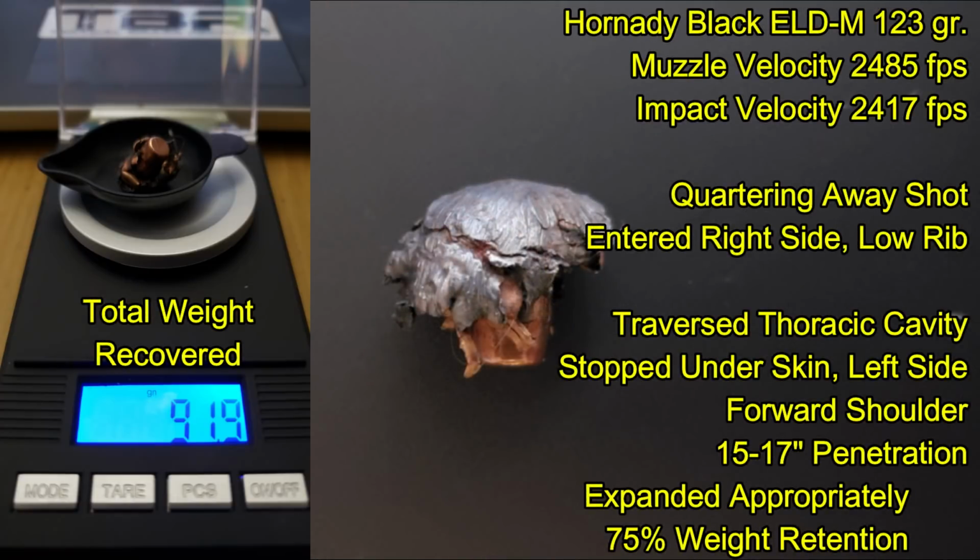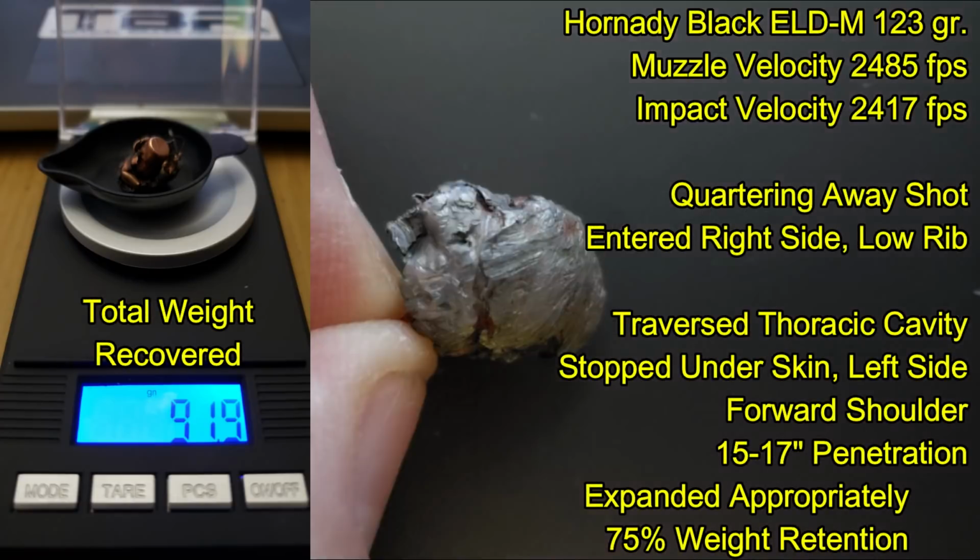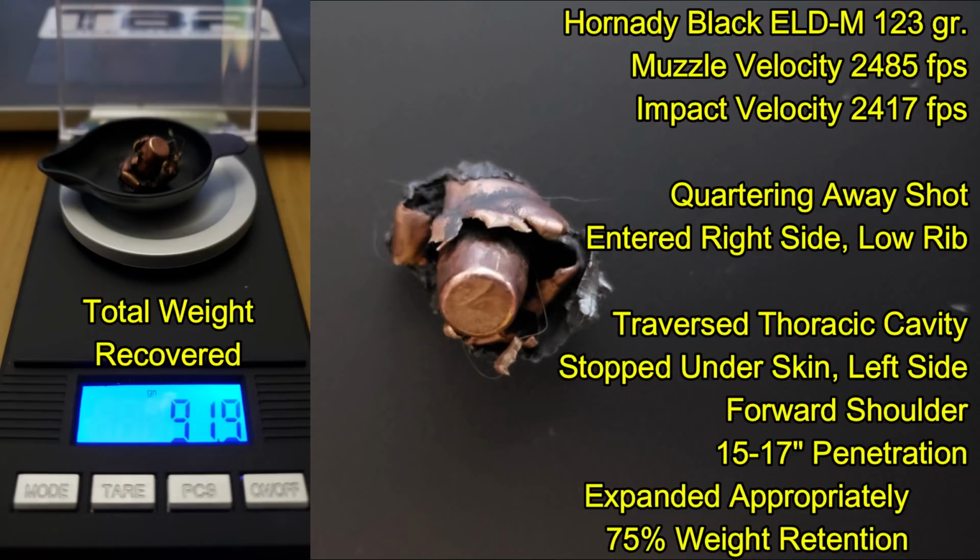The Hornady Black did alright as well. It seemed to open up in a textbook fashion. Had pretty good weight retention, although it looks like a good bit of the weight would have fallen off had it had a chance to go much further.